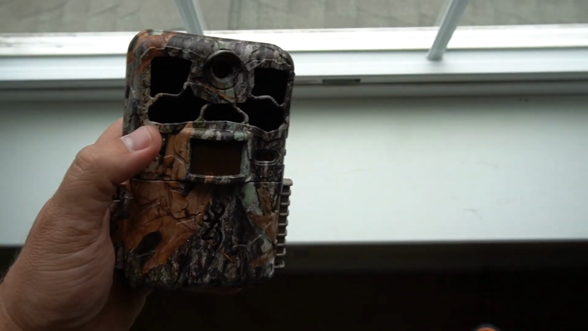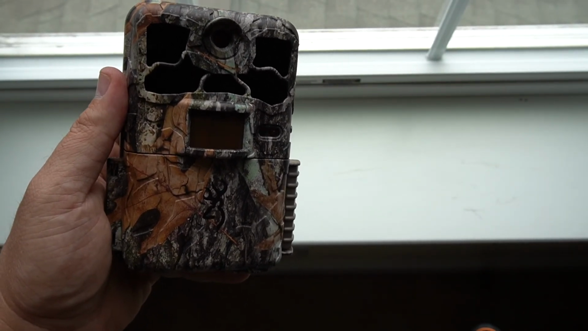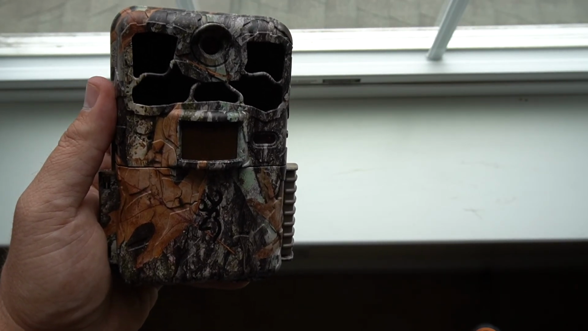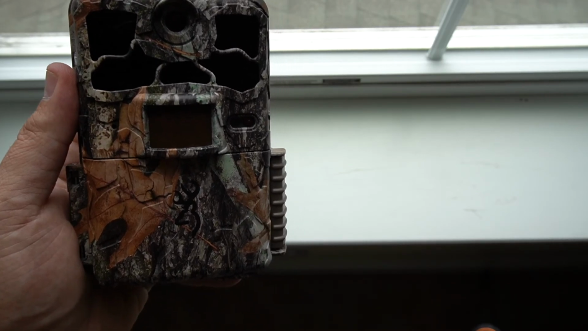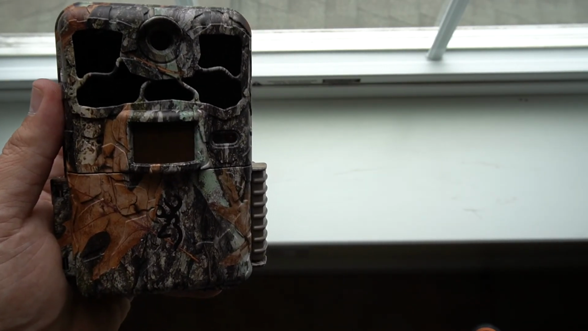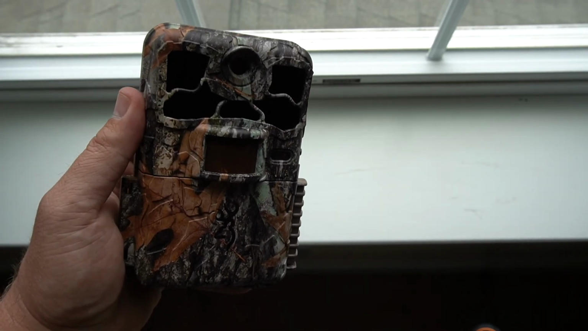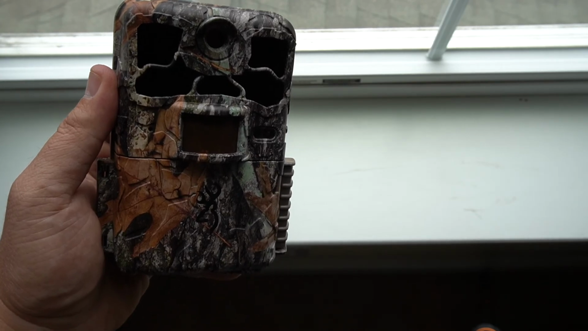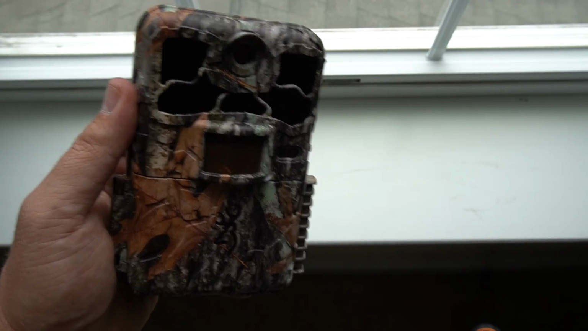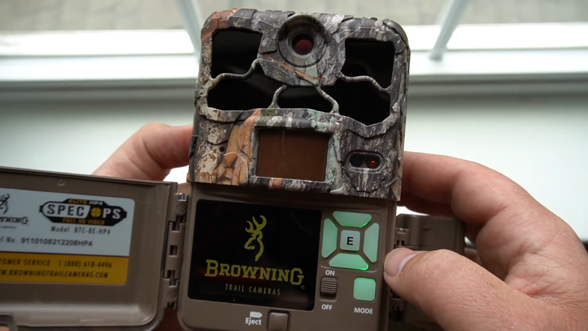I'll show you guys that, because what we're going to do now is go out into the field. We're going to hang this baby on a tree. I'm going to take you guys in there with me and film it, show you where I'm putting it. We'll turn it on, and then we'll come back every week for 2 to 3 weeks, depending, and I'll roll all the footage into this video so you guys can see what the camera captured, how it held up, and we'll go from there. I just want to show you guys too, when you turn it on.